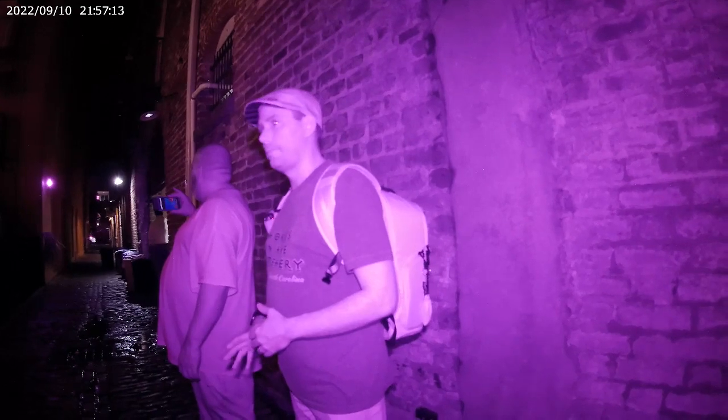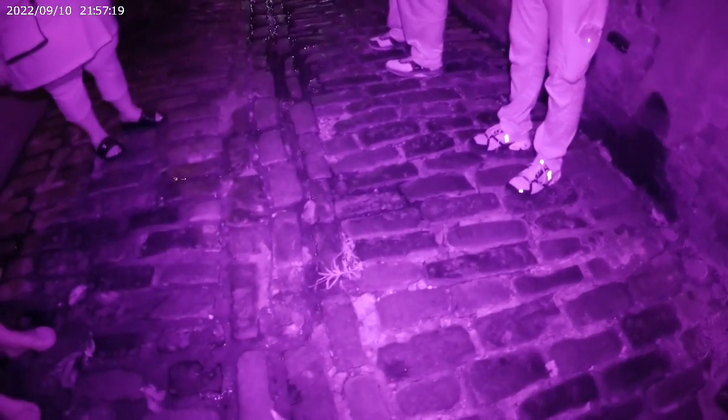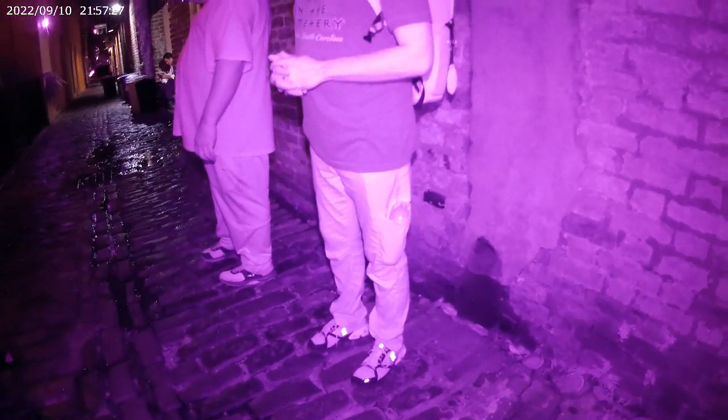Here's why this is happening. You're standing on Belgian blocks. These bricks have been here since 1739 that we know of, so they could be older, or a little bit newer. It's a couple hundred years. They're made of granite, and granite is not supposed to hang on to any kind of electromagnetic fields whatsoever.